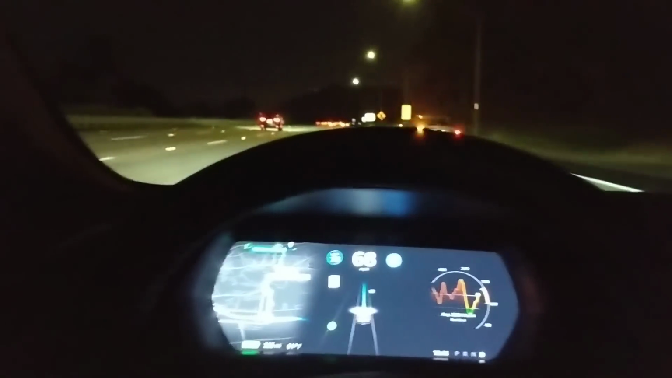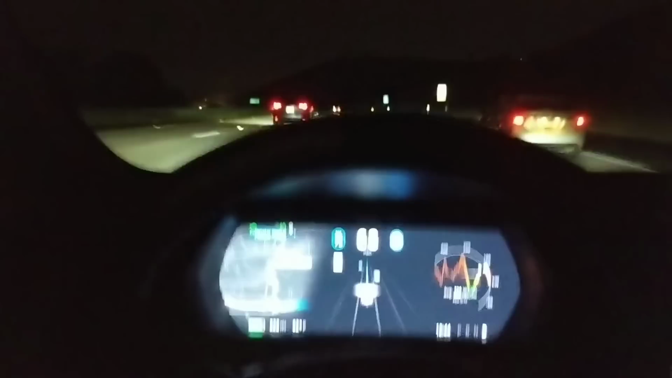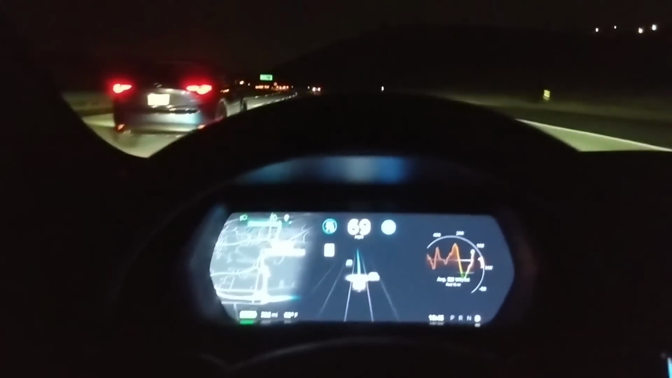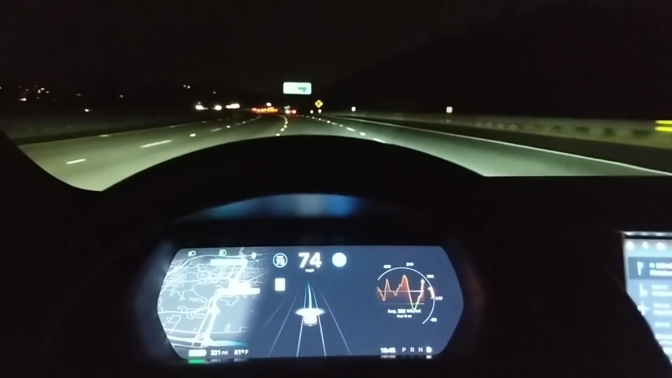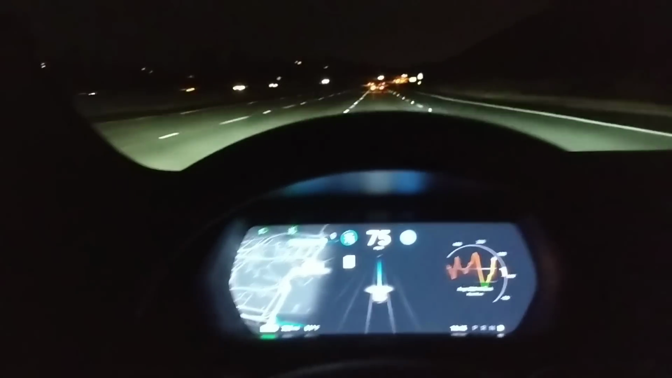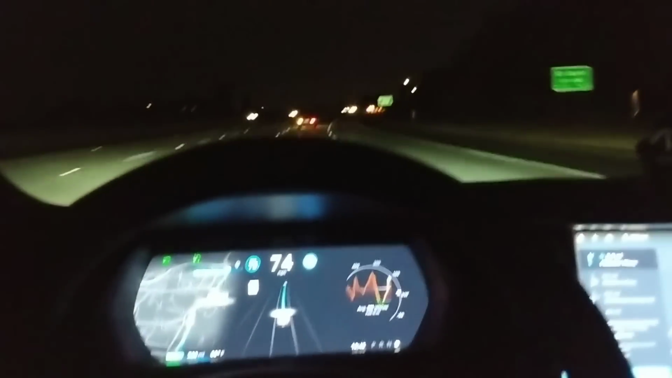And then let's make another left change. Alright, so far so good. I can definitely see why you need to pay attention because of all these merging lanes. Some cars, depending on how they drive, may be in your way if you're going too fast with the Autopilot. And because we're still on the highway, Autopilot is still engaged.